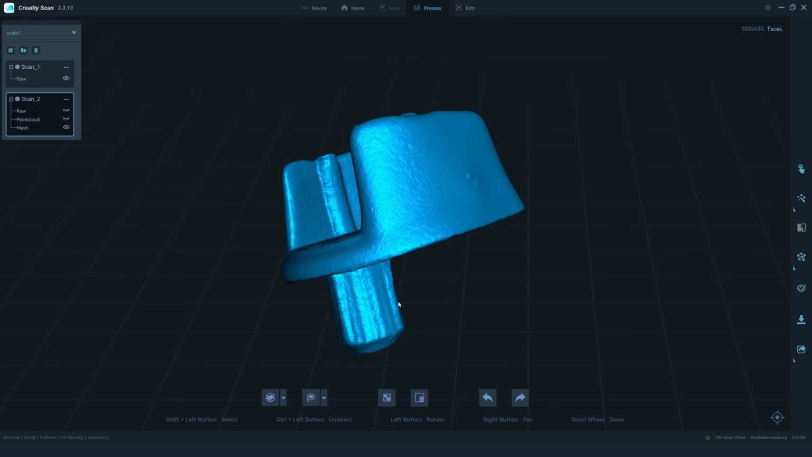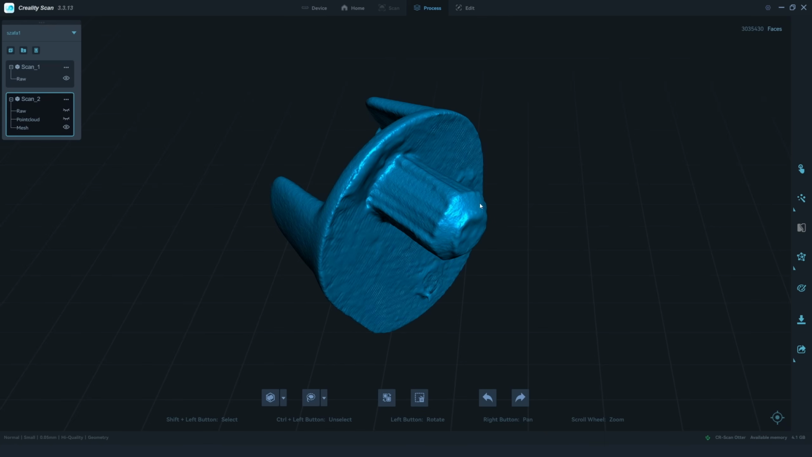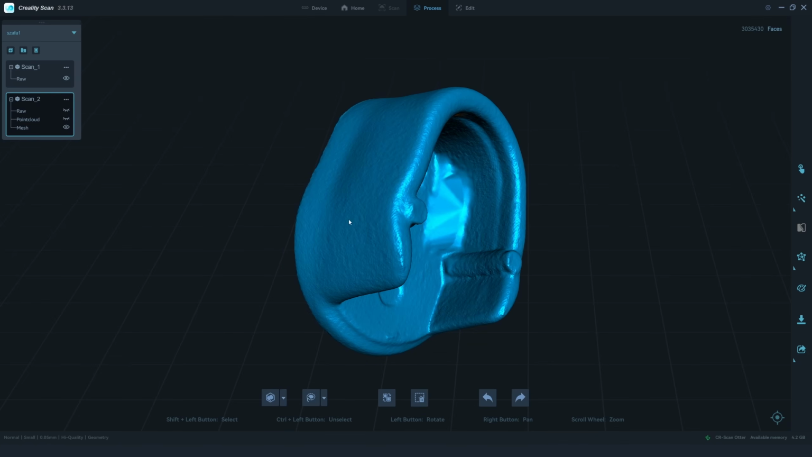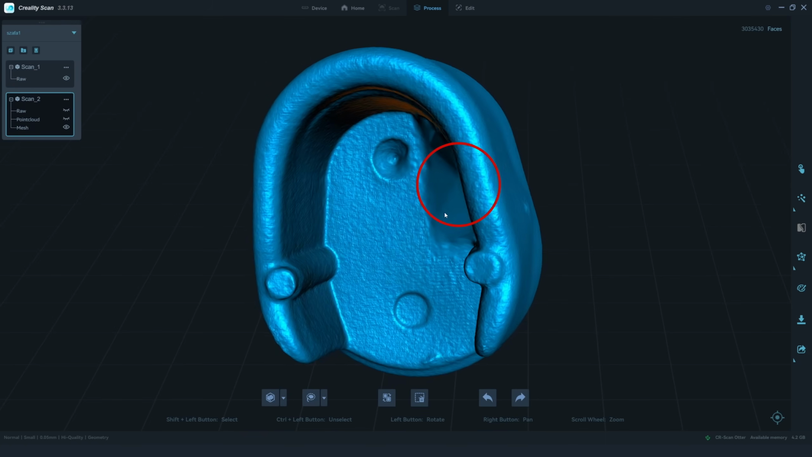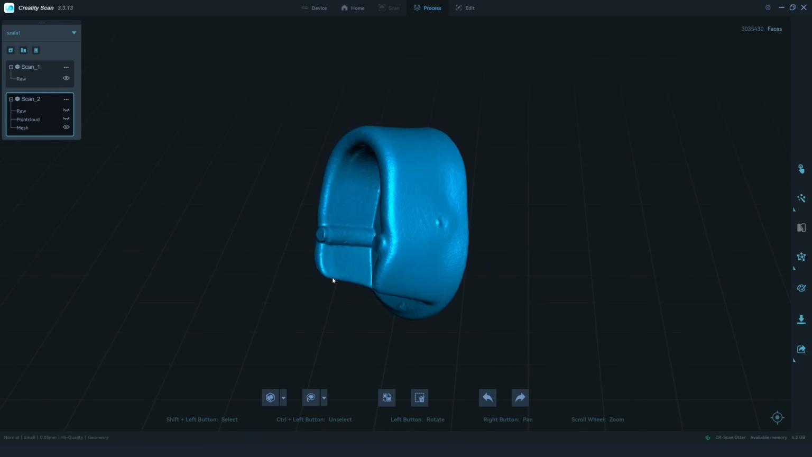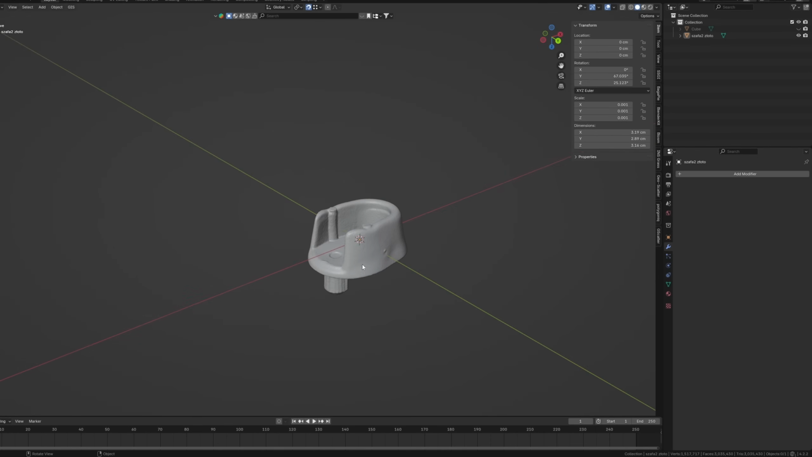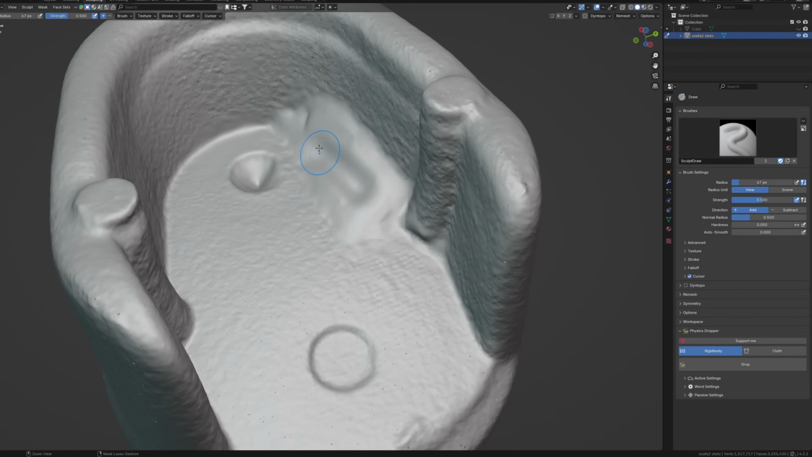The final result was great. The protrusive pins, the hollow points, it was all in place. I didn't catch this one corner here, but instead of repeating the process, I simply imported the model into Blender and fixed the issue in less than a minute.